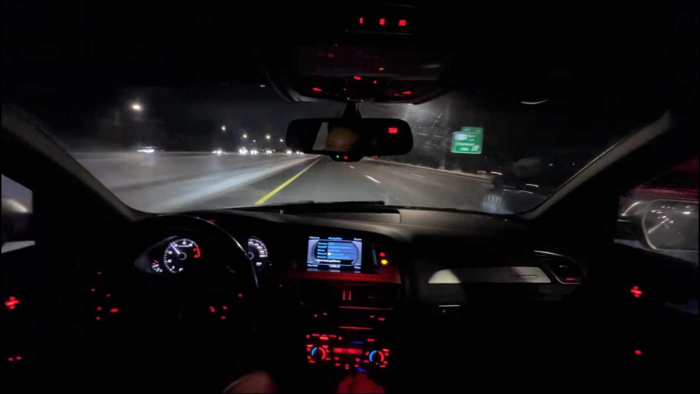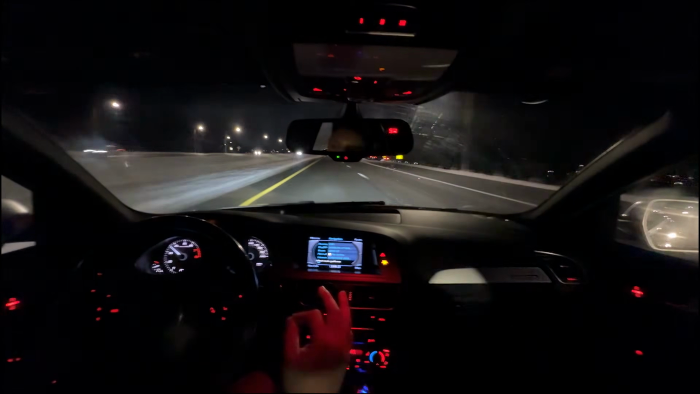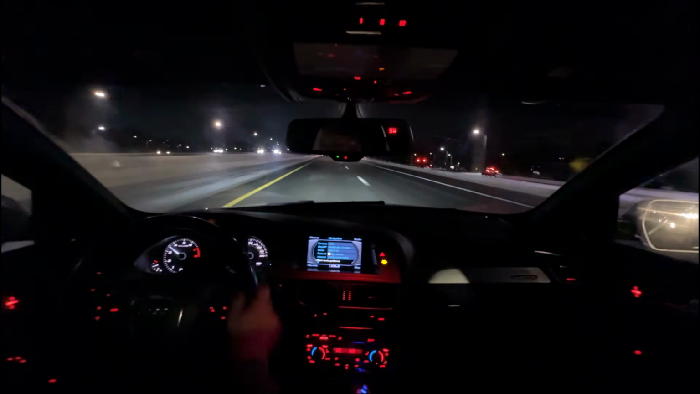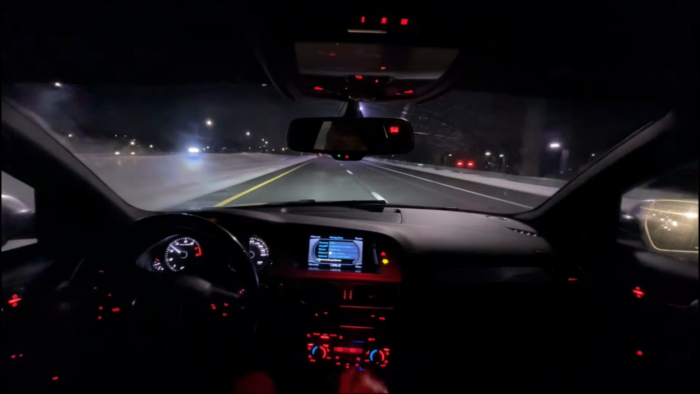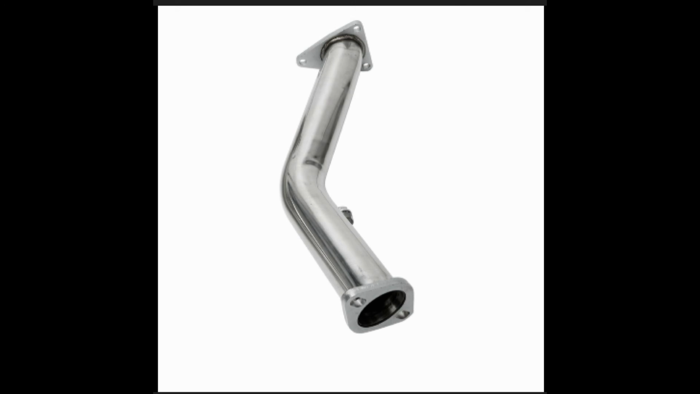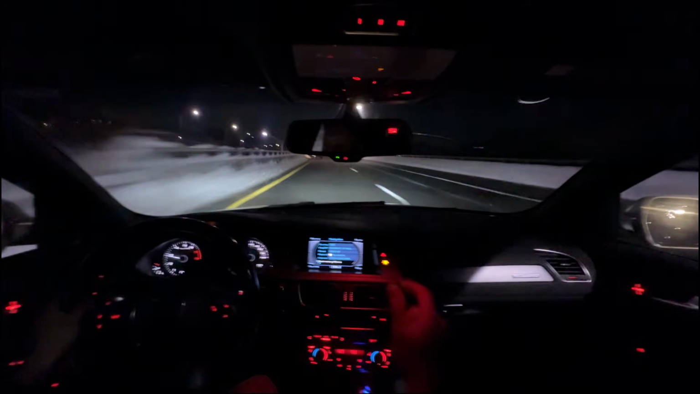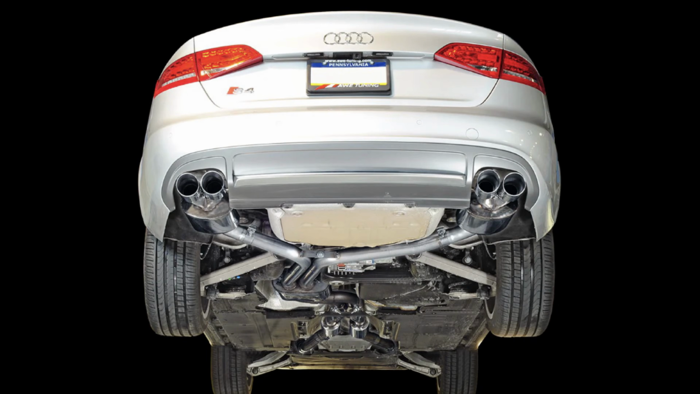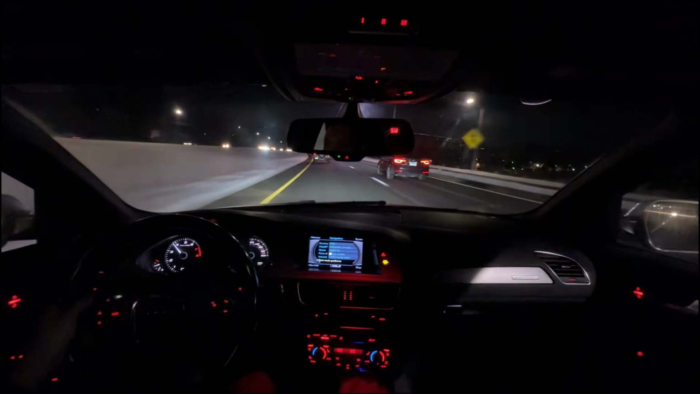Supercharger whine is intoxicating, so is the exhaust. I think I got the best setup on YouTube or Instagram for my exhaust. Shout out Generic Cat. Shout out AWE Catback Exhaust. Shout out AWE Intake.